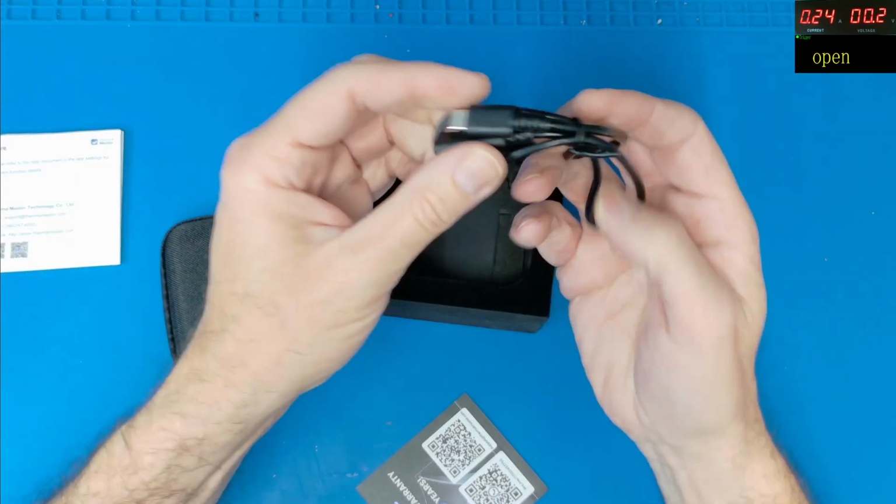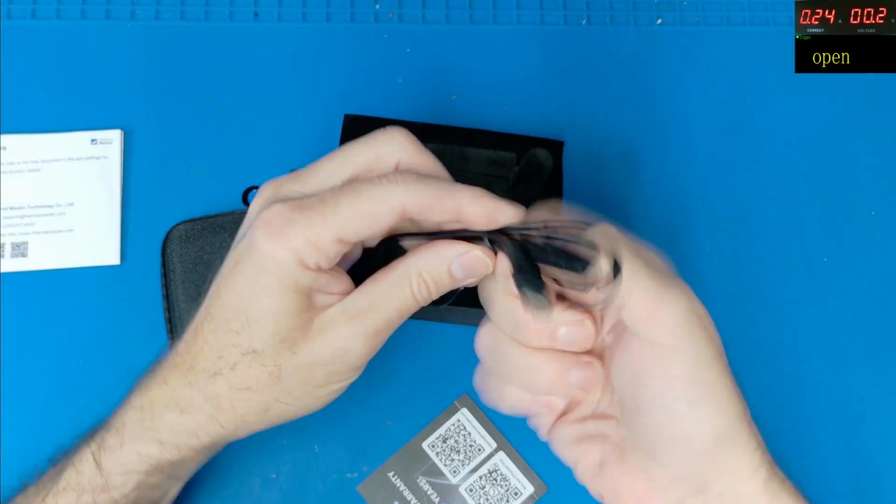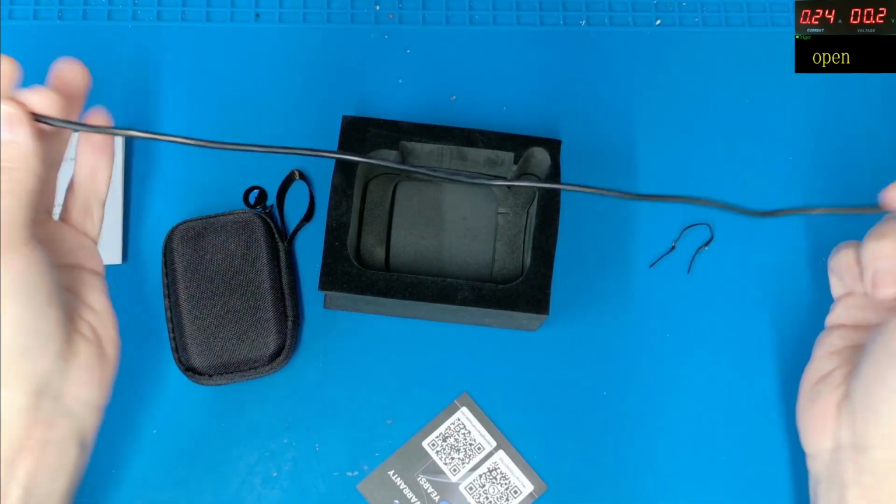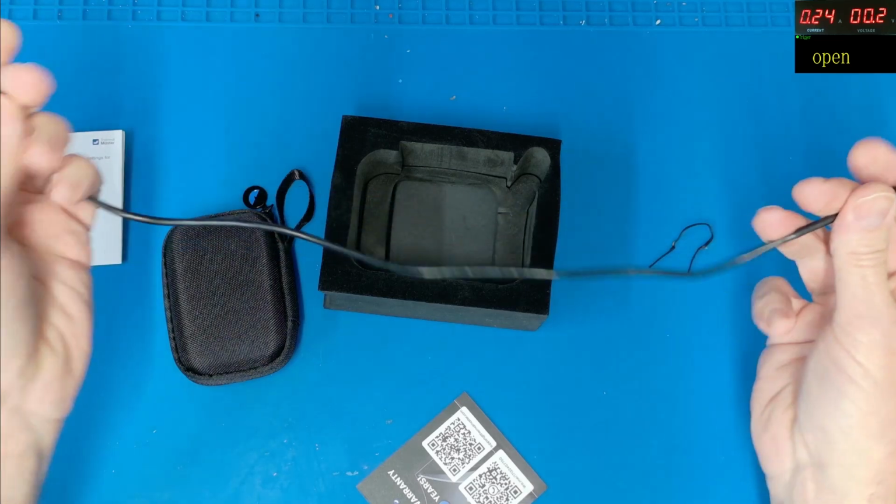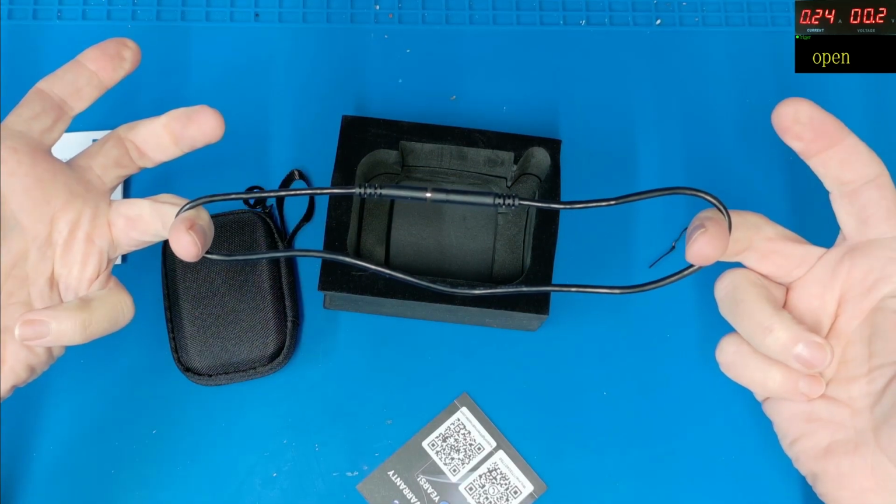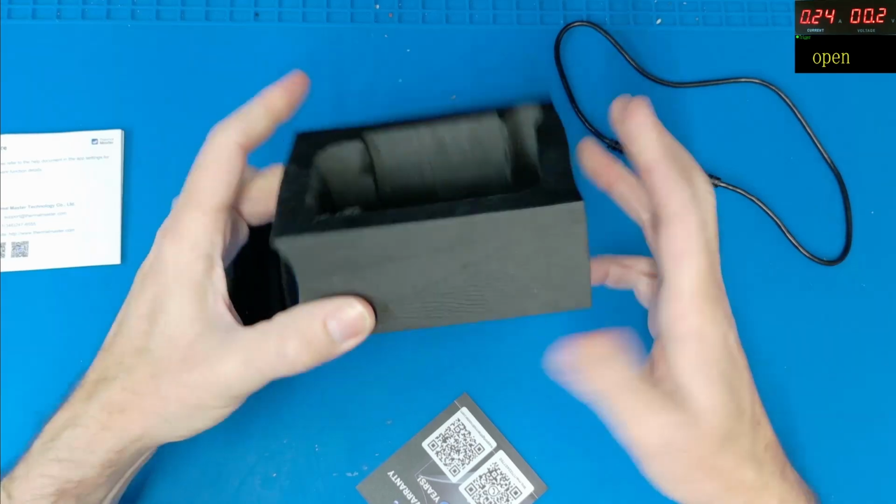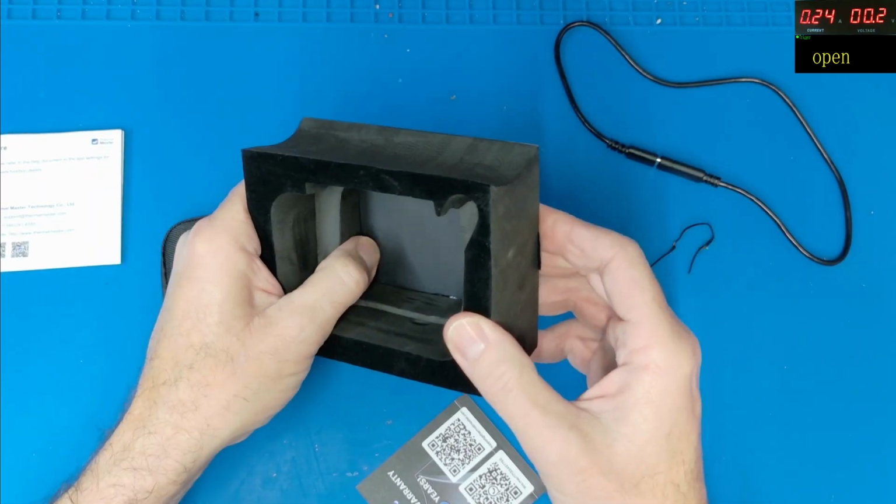In the box, you get a USB-C to C cable. This measures approximately 30 centimeters, about 40 centimeters I would say, which is about 16, 17 inches, something like that. And it's just a simple male to female USB-C connector on there. Other than that, very nice sturdy packaging. You can actually keep it in here as well afterwards. It's a very nice foam packaging in there.